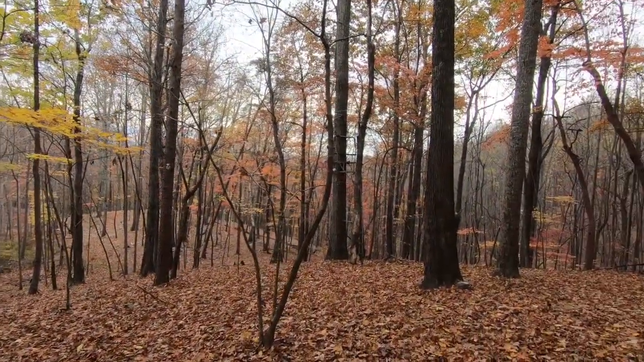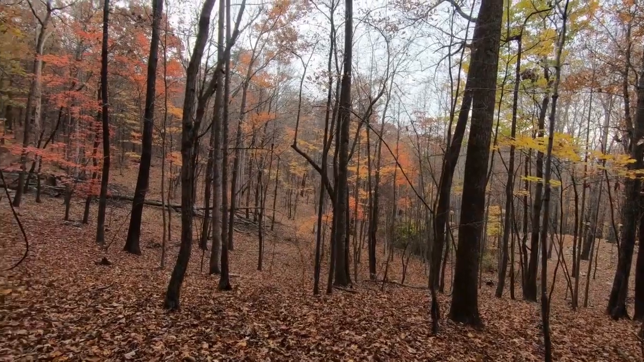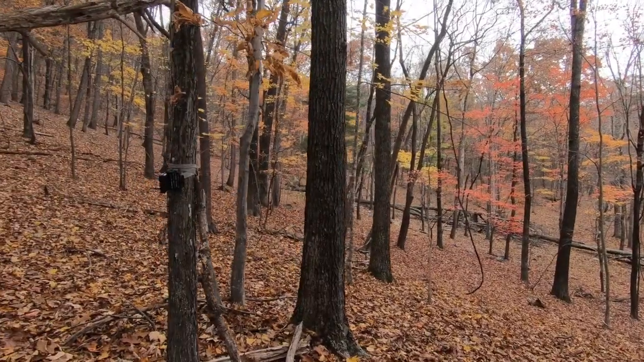My tree stand's right there. I've got the seep down there. I love to run cameras on the seep. Deer love to drink that muddy, silty water. Just a beautiful bowl in here. Hopefully it's getting a little bit of action on trail camera.